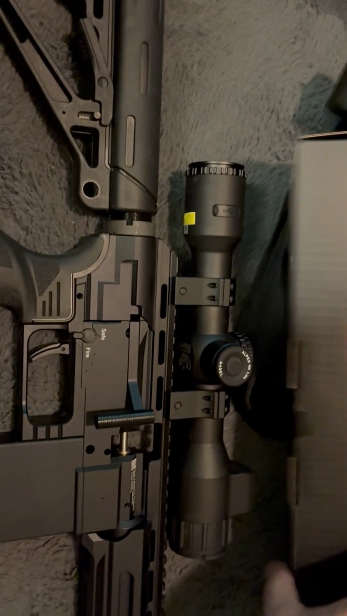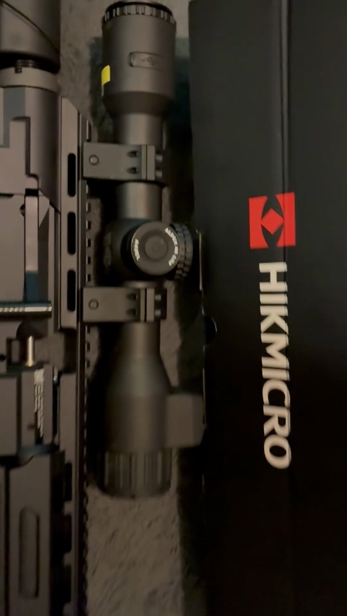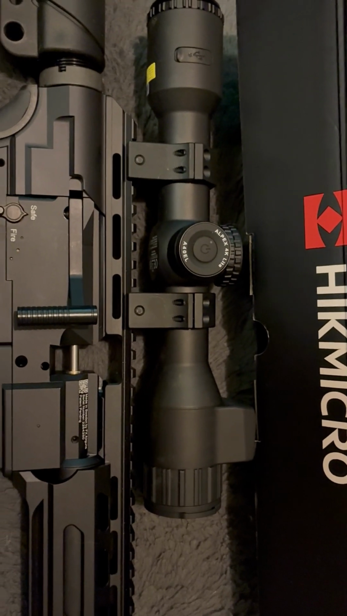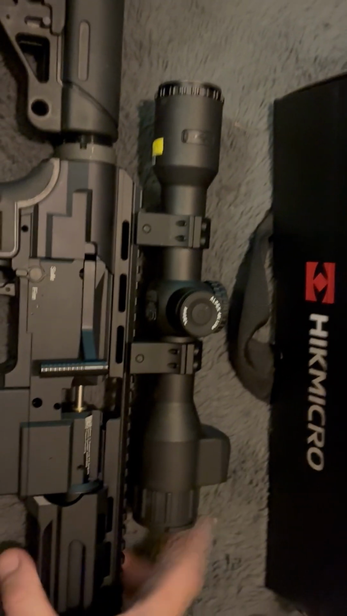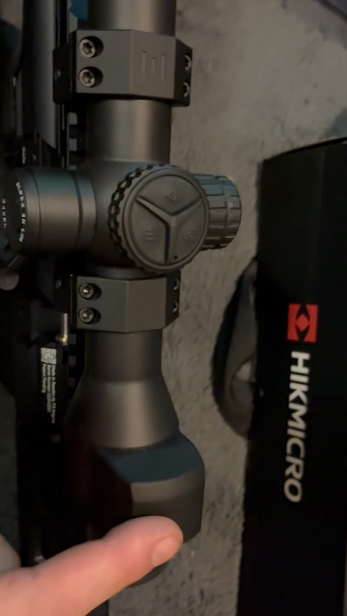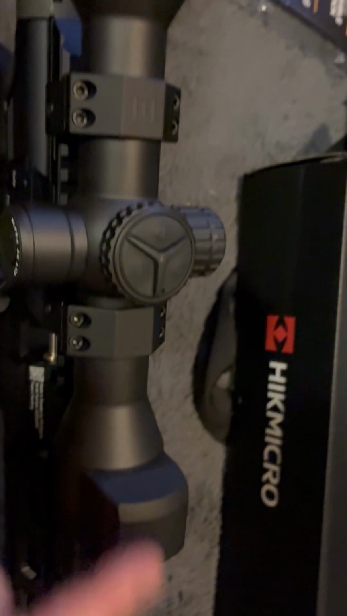Yeah, but HIKMICRO, it's a good setup. It's all digital night vision. So it's got the built-in ballistic calculator in it as well, which is good. That's the top there, ballistic calculator with the rangefinder. So that's basically what you want to zero in on your target.